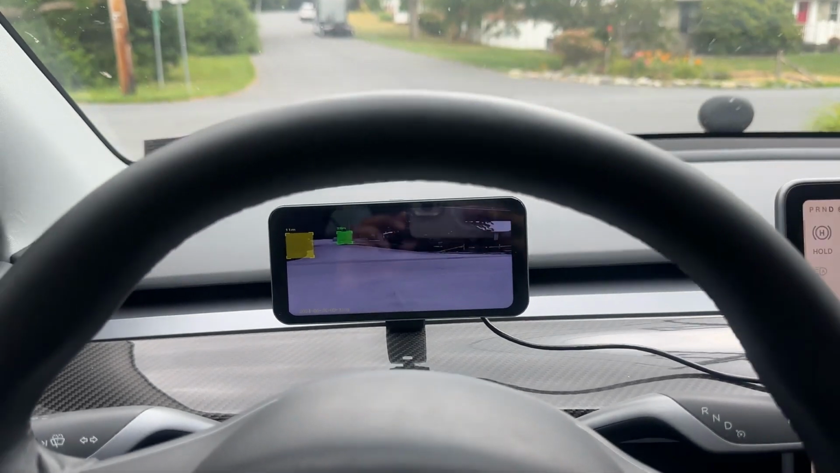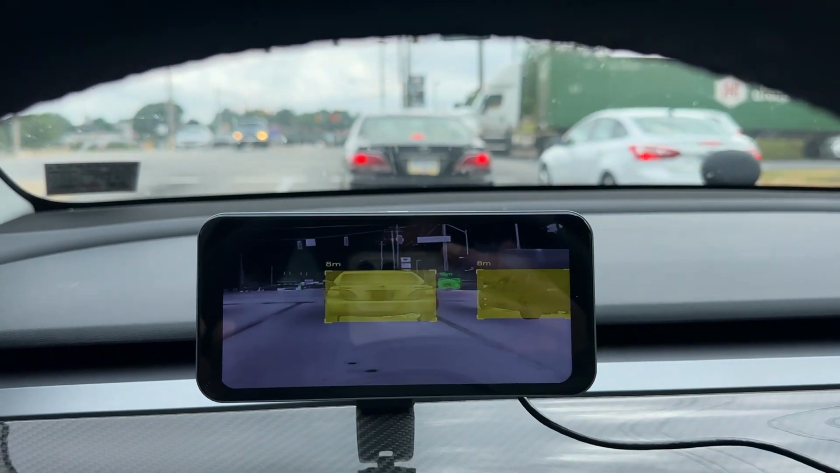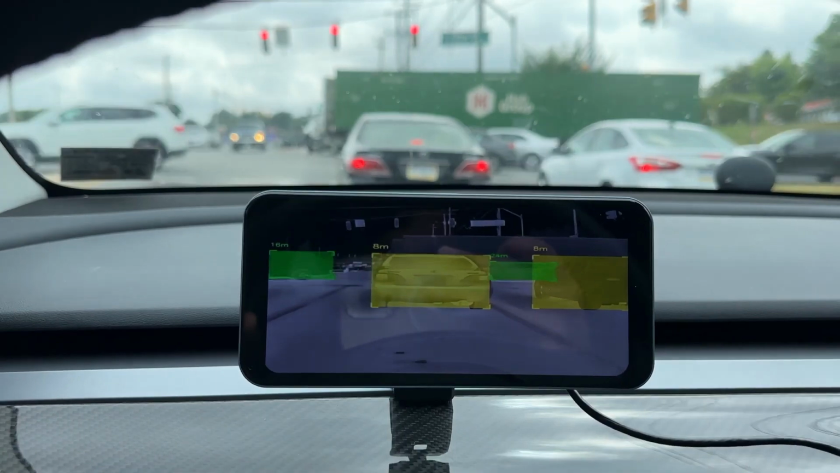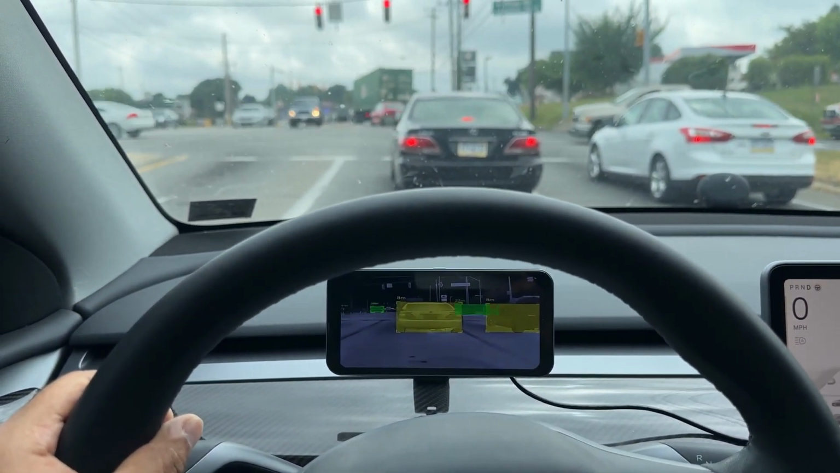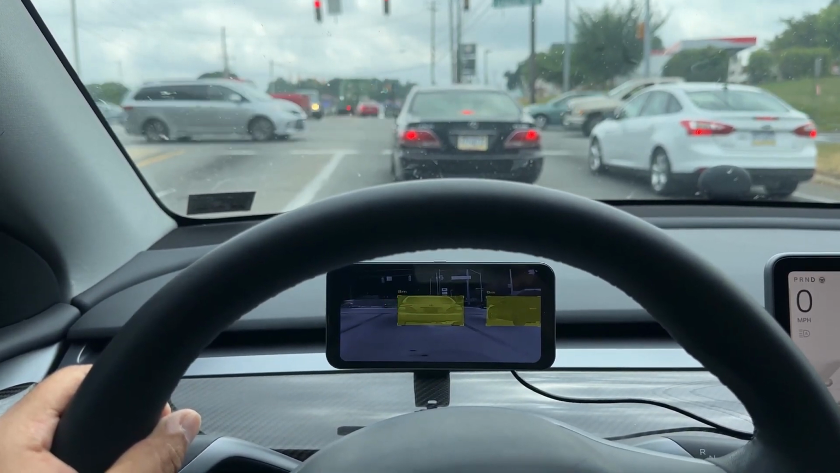This is what it looks like during the day, and there's a car approaching, and I just wanted to show you how quickly it picks up. And it shows that there's a moving car there. So if there's a pedestrian or something, it will pick up that quickly as well.